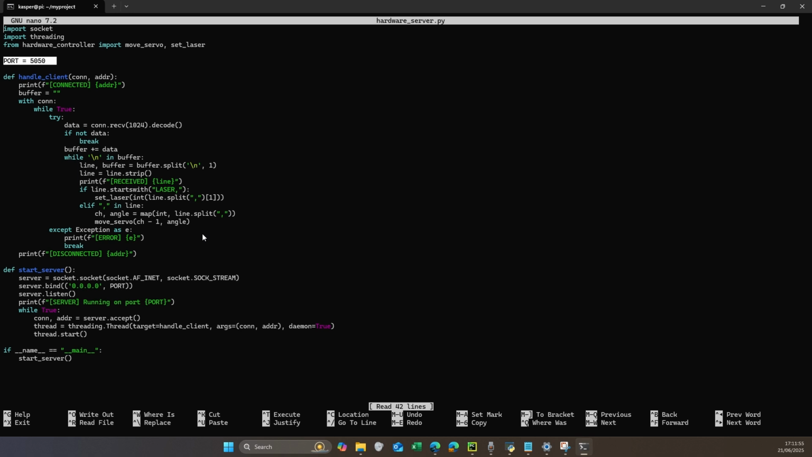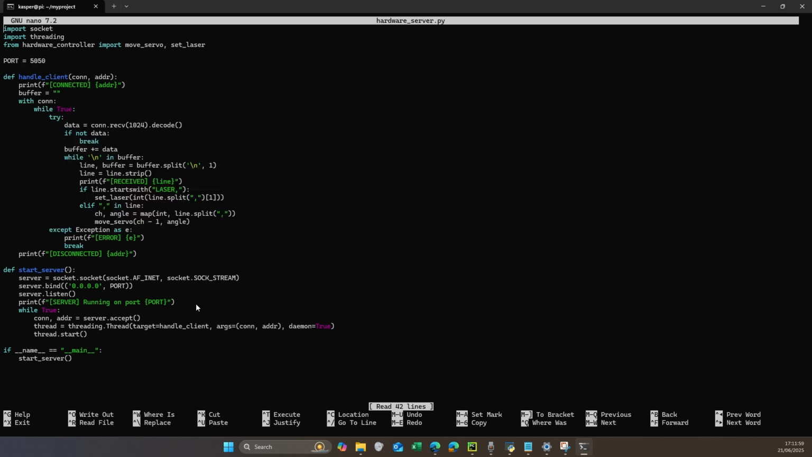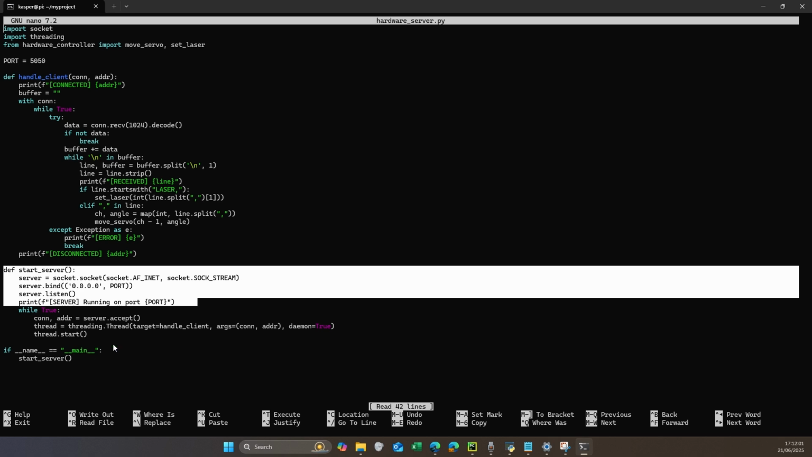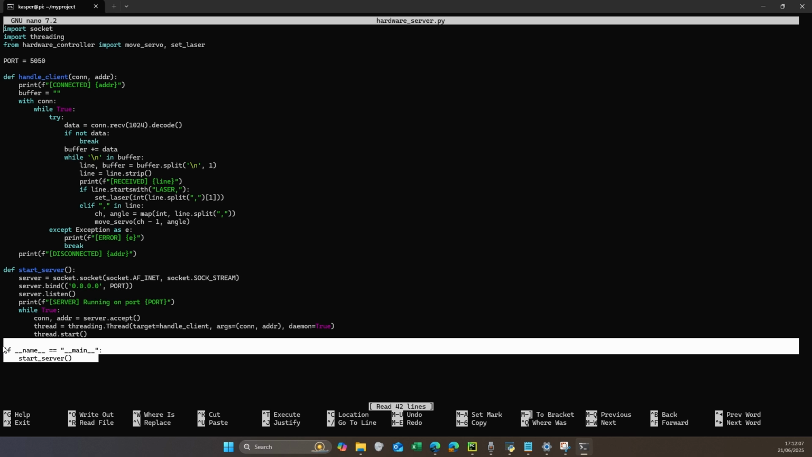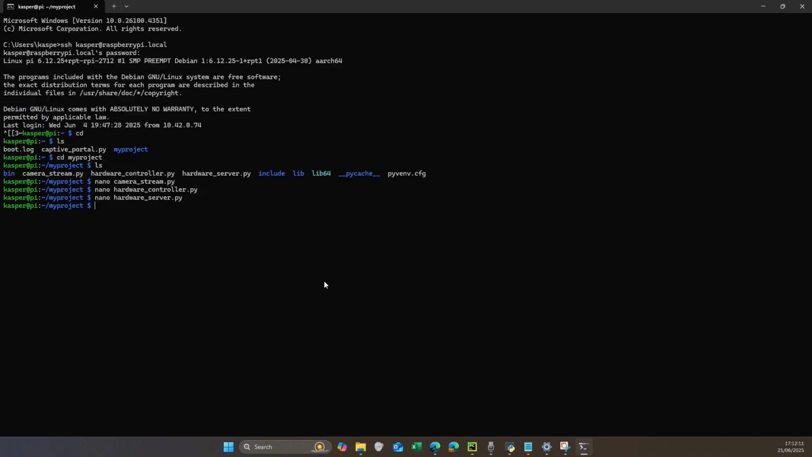We connect to the computer and we listen to what the computer is sending, whether it wants the Raspberry Pi to move the servos around or whether to turn the laser on and off. And at the bottom we just start the server, so this automatically starts running when the Raspberry Pi turns on.